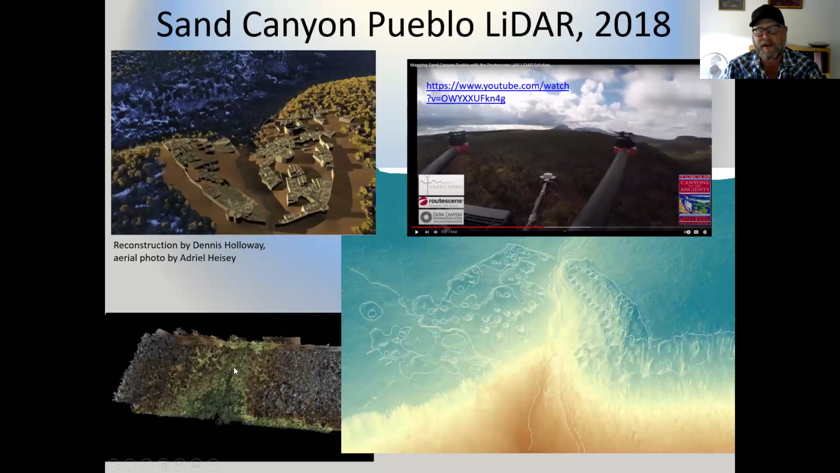Moving forward in time, our next LiDAR foray was in 2018 when we partnered with Canyon of the Ancients National Monument and Routescene, a mapping company based in the UK, and Caddis Aerial, who actually flew the drone. We flew drone-based LiDAR over Sand Canyon Pueblo, depicted in the upper left. This is a reconstruction by Dennis Holloway based on Crow Canyon excavation and mapping data, set on a photo by Adriel Heisey.